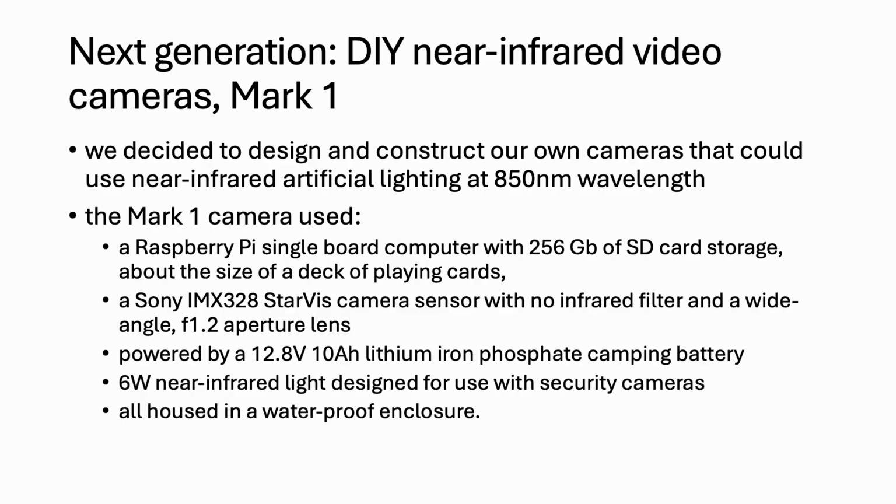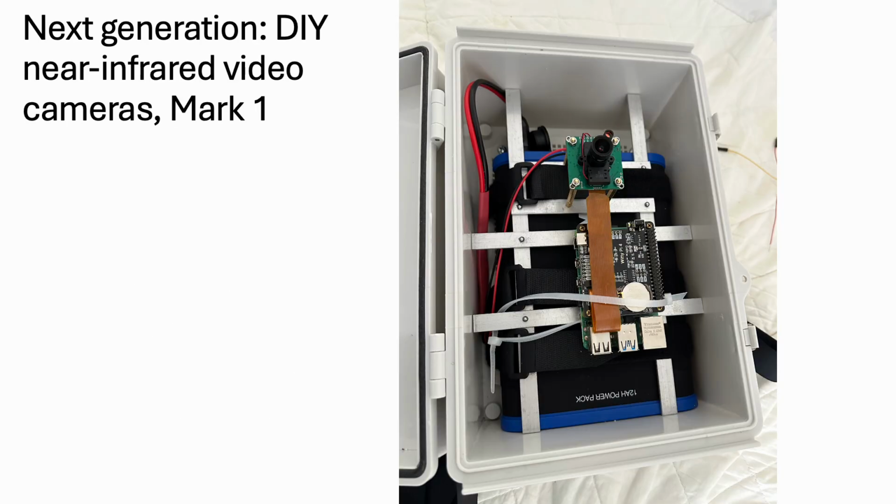So our Mark I camera used a Raspberry Pi single-board computer, which is a very small computer about the size of a deck of playing cards, and a special Sony StarViz camera sensor, which has no infrared filter, and a large aperture wide-angle lens. And all of that was powered by a 12-volt lithium camping battery with 6 watts of near-infrared light, which is just a commercial light designed for use with security cameras, all housed in a waterproof enclosure.